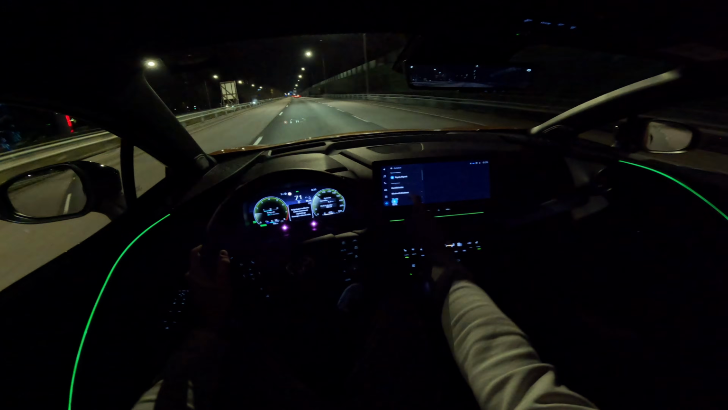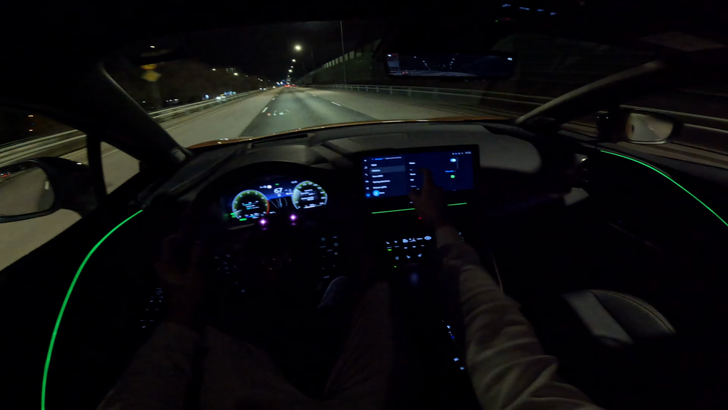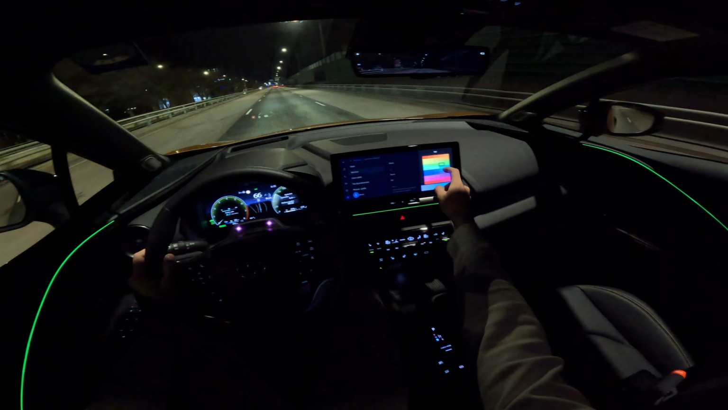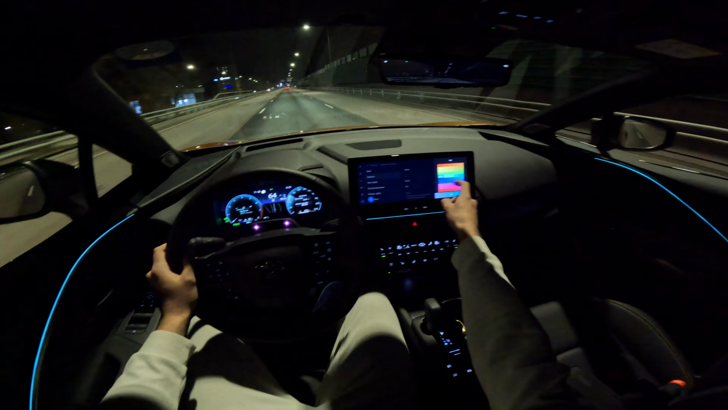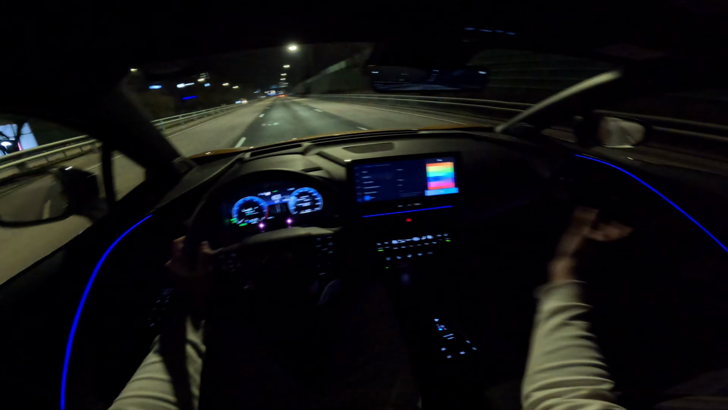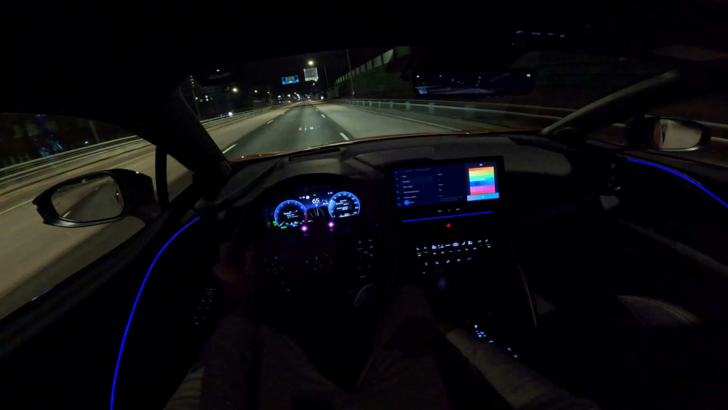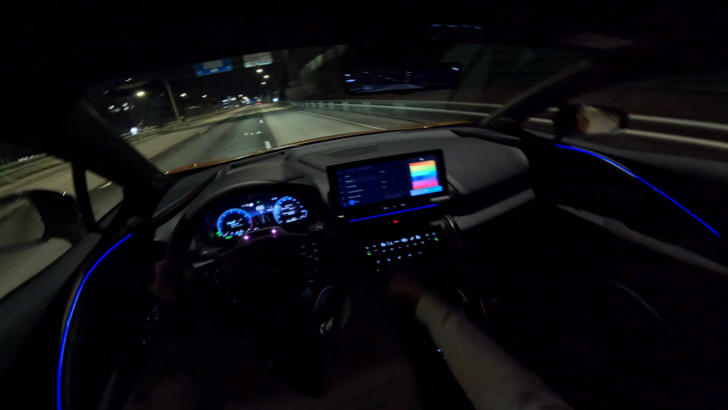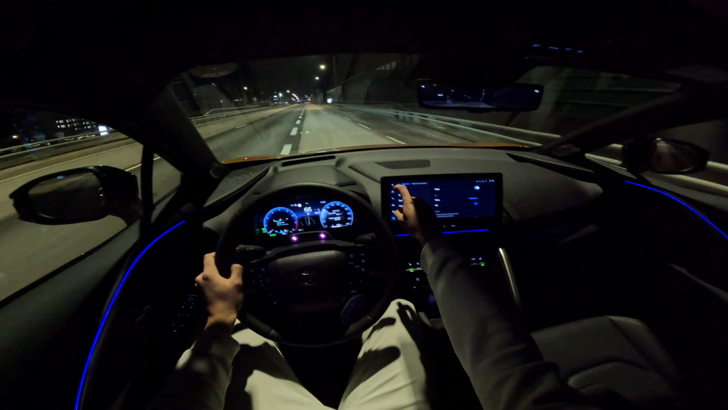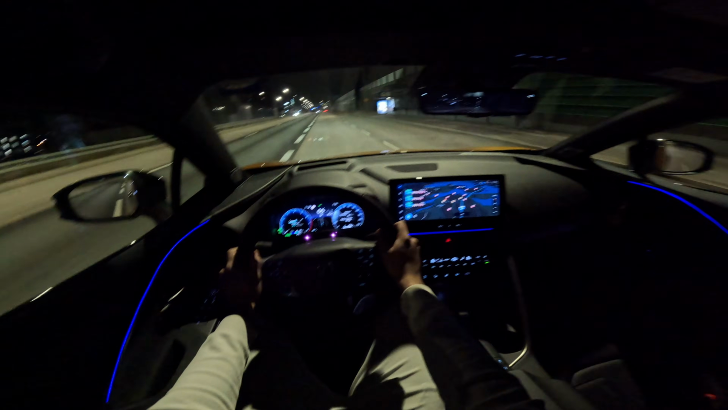So I'll change the color for you guys just a little bit in case one of you might like a different color. We're gonna be doing the blue one. As you can see, the colors on the sides change, the one in the middle, and also the instrument cluster, so you do get the whole thing at once, which is pretty nice.